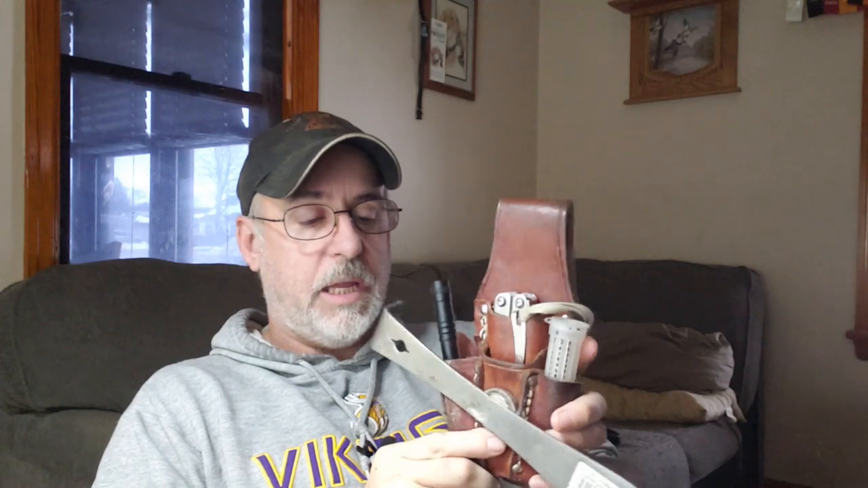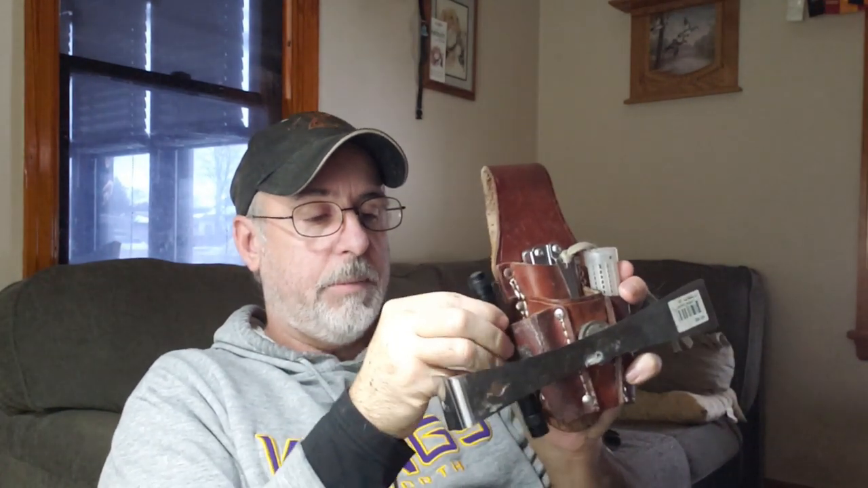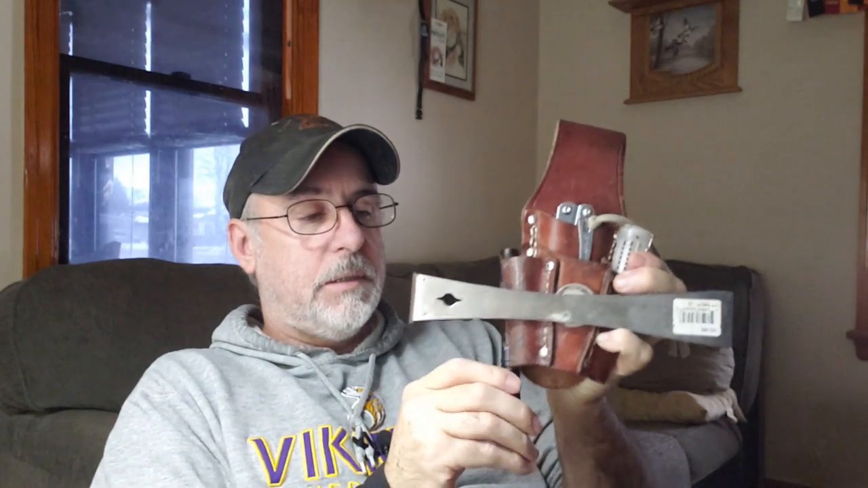Or if I'm carrying my queen marking pen in this pouch right here, then I can stick this on it, because it's got the clip on it. I can just hang it right there, kind of on the outside of the pouch, so I can carry all this out there with me.